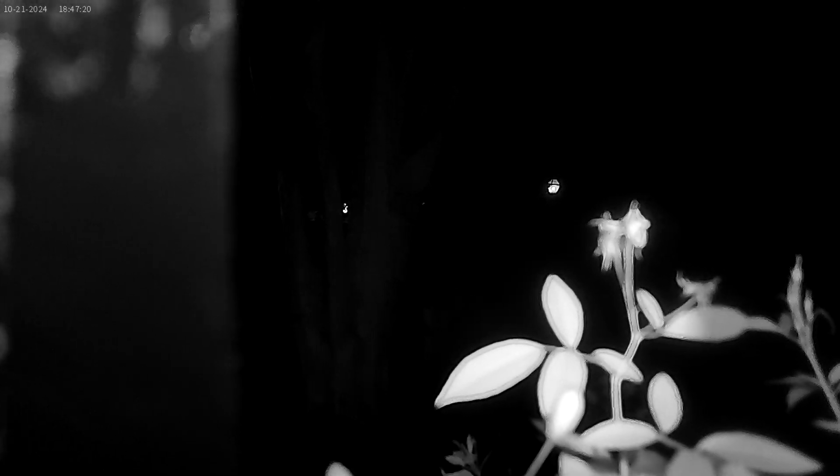There you go. I gotta see the cross. Okay, let me go this way with this. There you go, you're zooming it now. But she was, we were actually closest to her back in the alleyway.